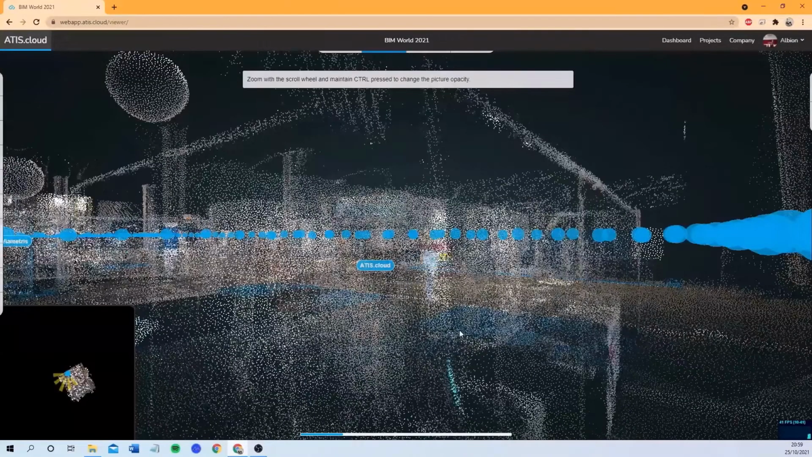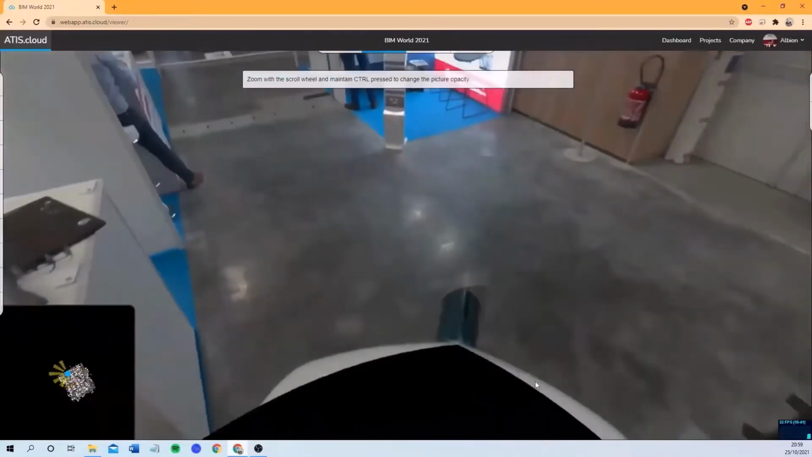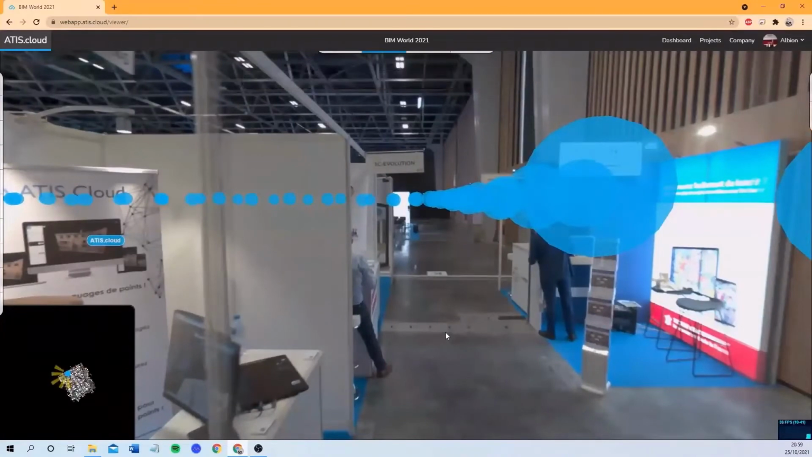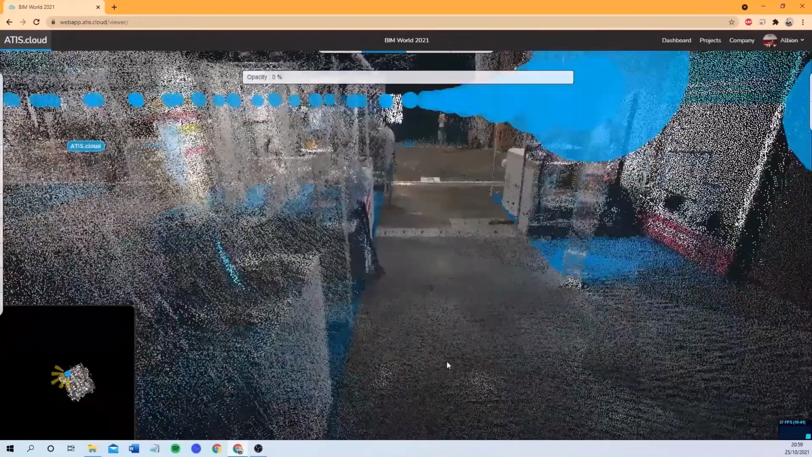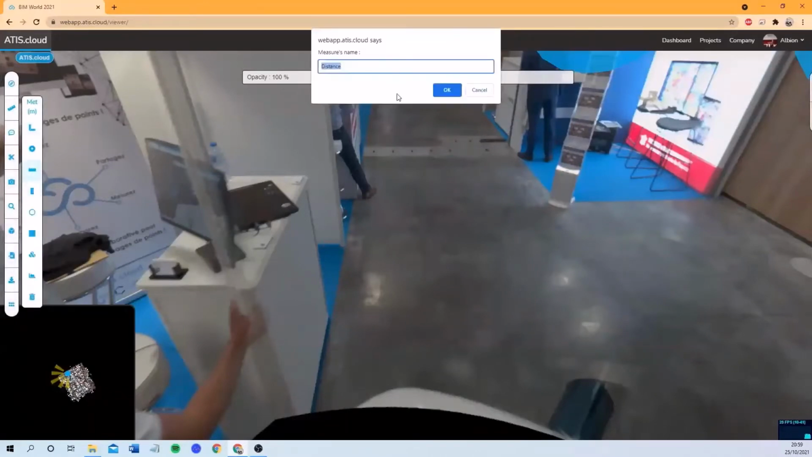Let's get inside one of the bubbles. So here we have the image that is displayed first, and of course I can change the opacity and view only the point cloud. Having the image is great because you can better understand the environment around you. And here let's take an example.